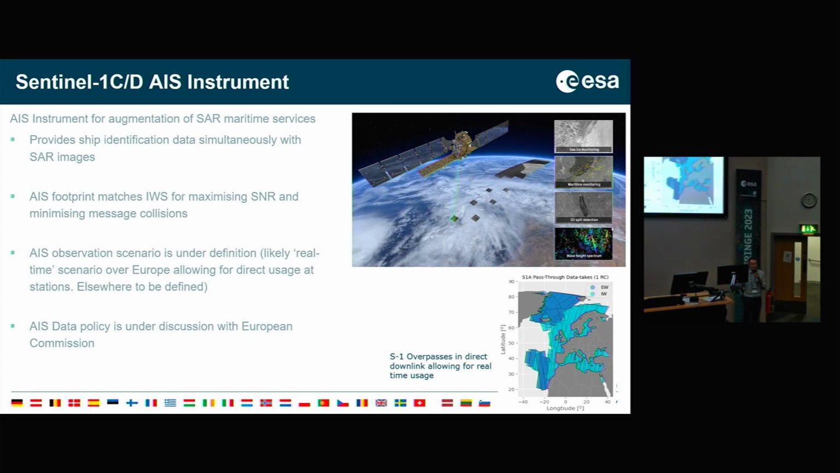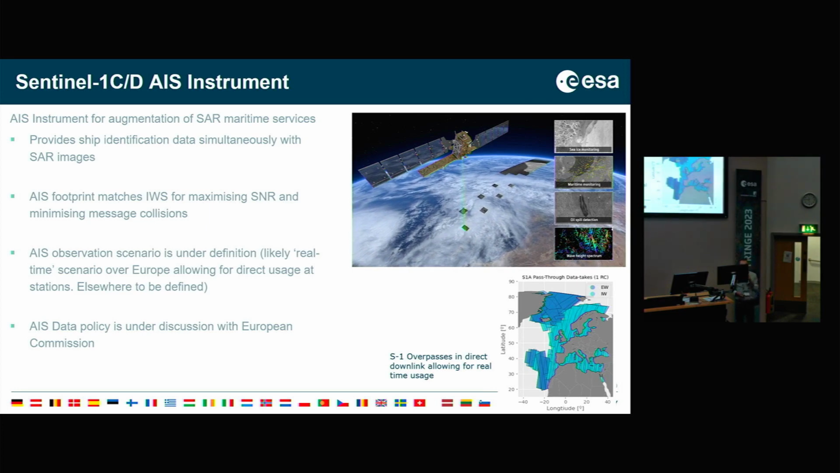The AIS observation scenario is still under discussion. Likely, we'll go for a real-time scenario over European waters. This is a clear scenario that has a clear interest for our Copernicus services. Elsewhere, it's still to be defined, so I would be happy to discuss with you some possible scenarios. And the data policy for the AIS is still not yet defined, and we are discussing that with the Commission.